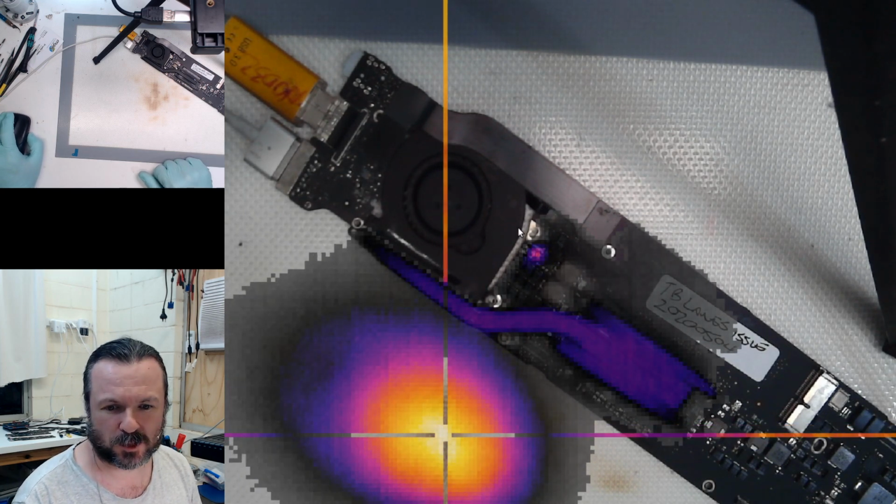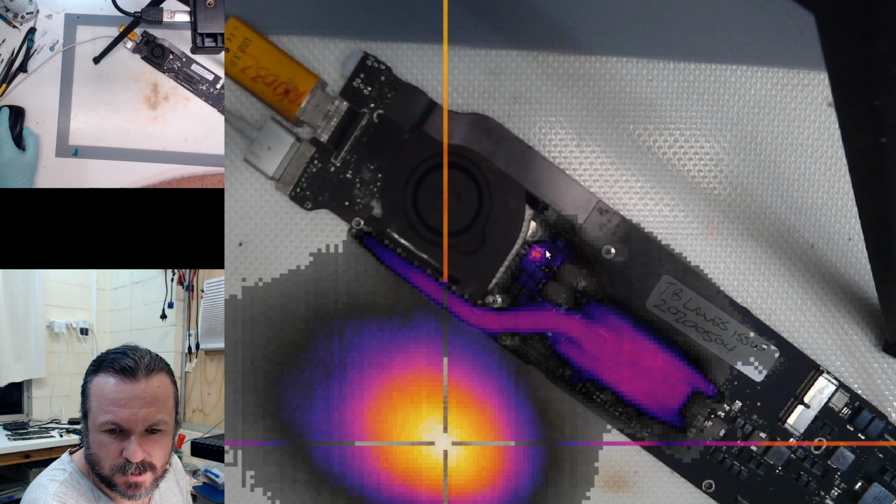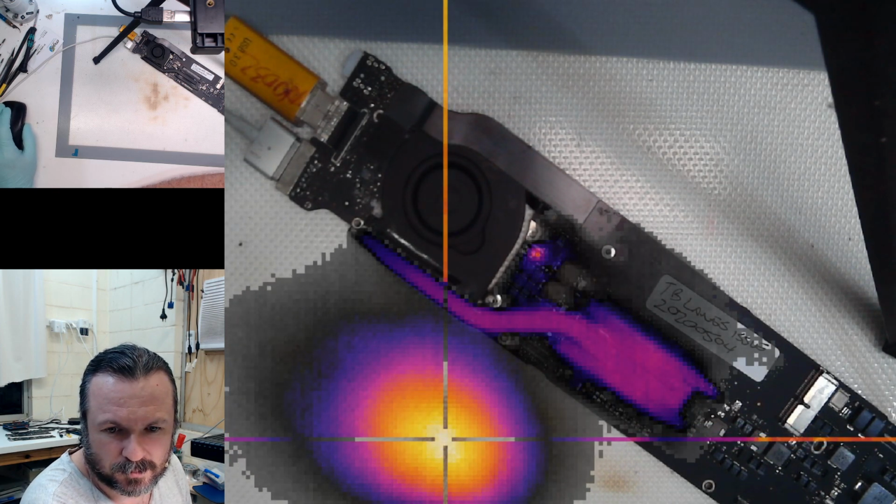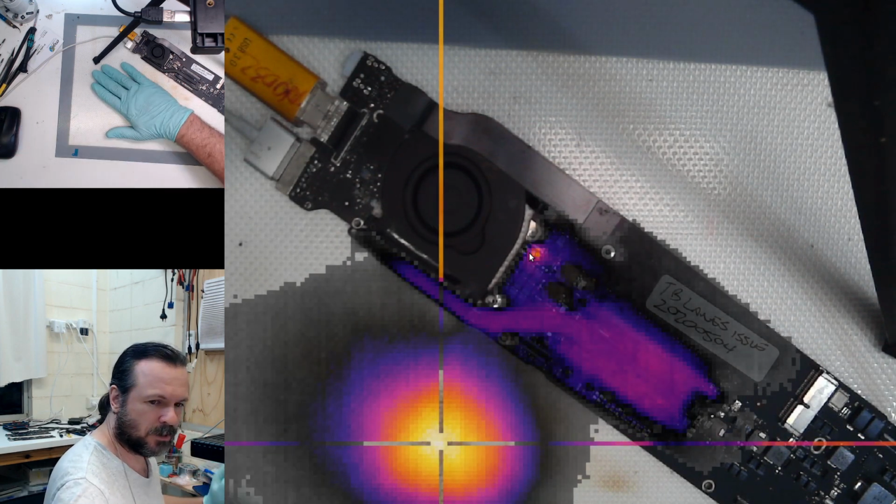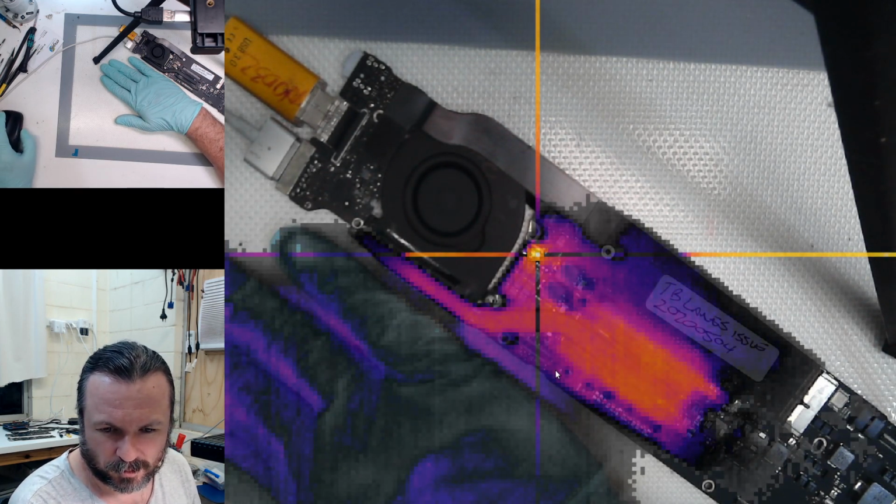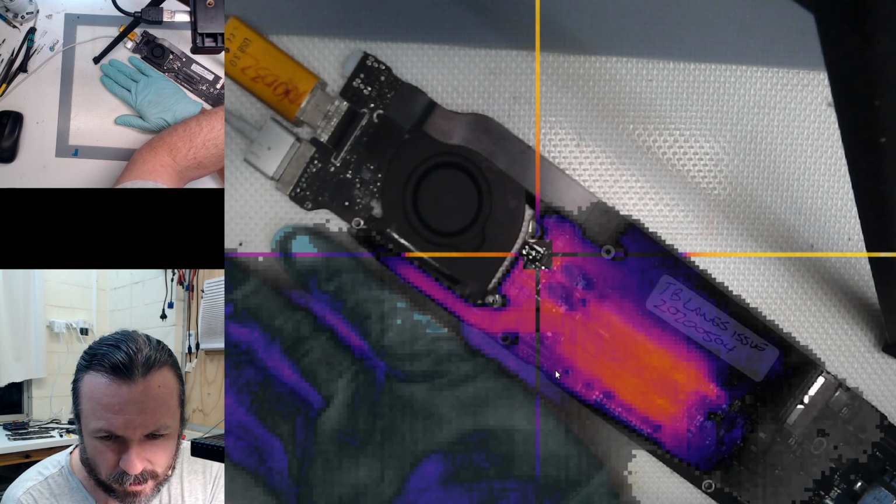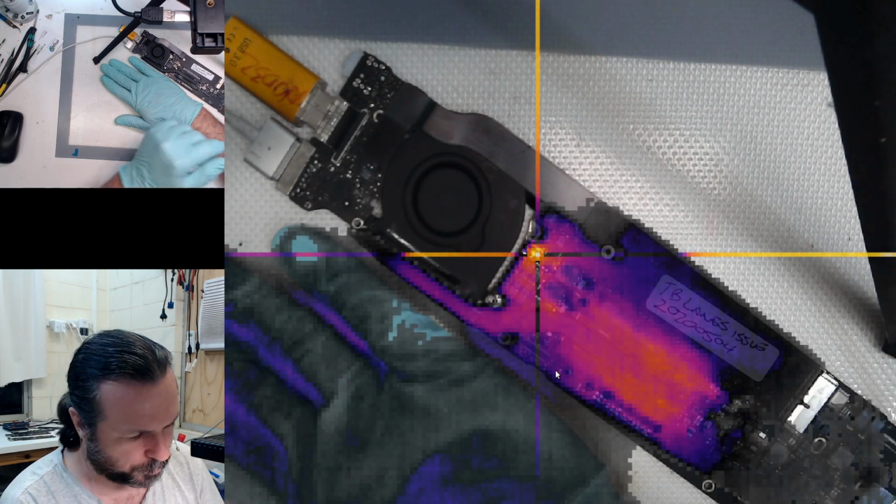We are getting something showing up, like around about here. But it's fighting with this. Alright, let's see if it shows the resistor. Yeah, it's showing the resistor there. I'd say that we're a little bit offset.